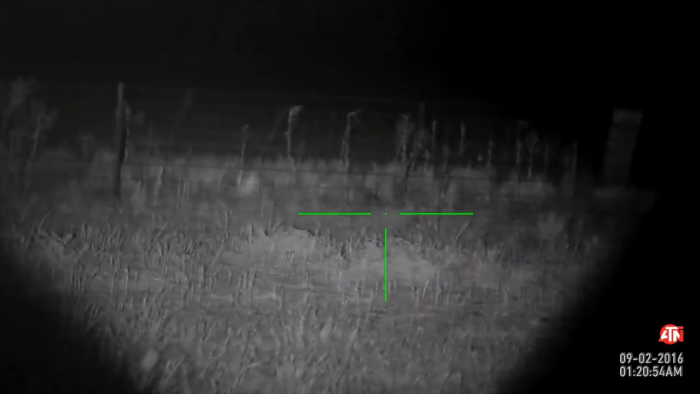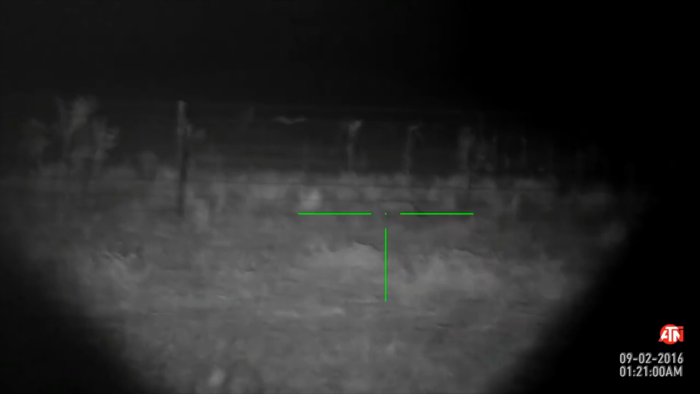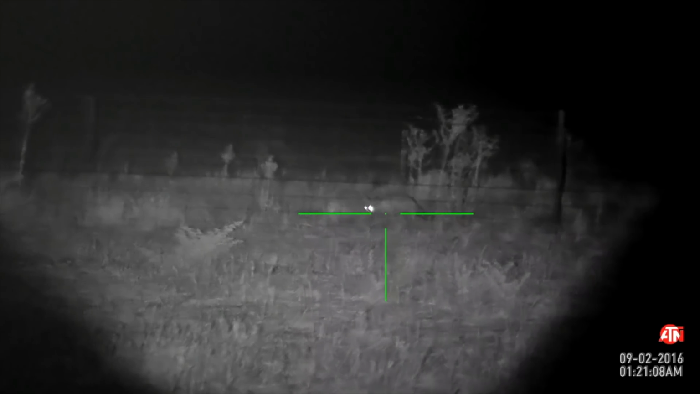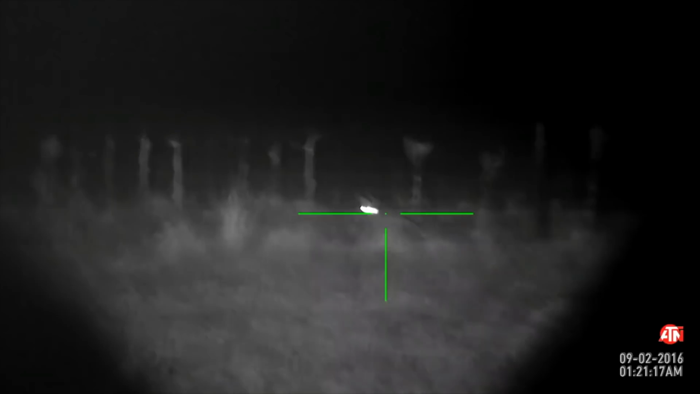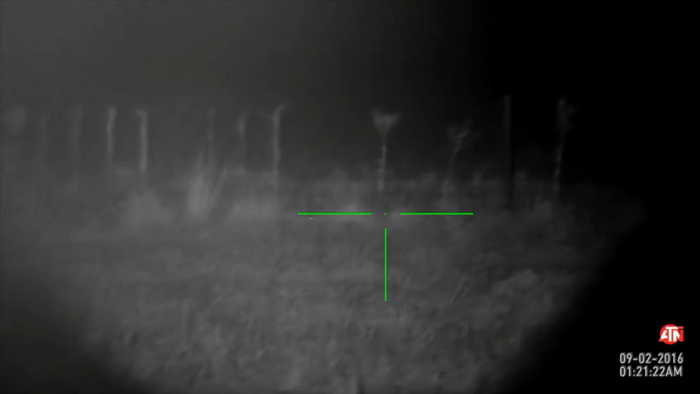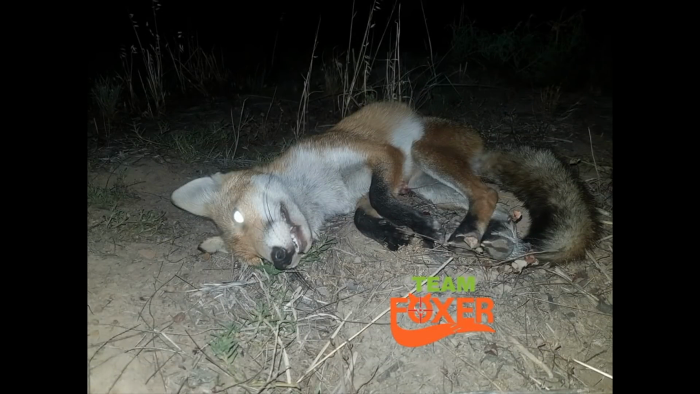Fox number 2, not quite as tricky, wandering through the lambing field here, but it makes its way up the fence post. Once again, it's about keeping calm and not getting fox fever and shaking too much, and I think sometimes we're all guilty of that. But yeah, this is another good shot here from Jason. Notice the rifles in Australia, they're not allowed suppressors or silencers, so they're noticeably a lot louder. He's the inroad on the fence. Another good result from Jason there, and that makes it 2 from 2.